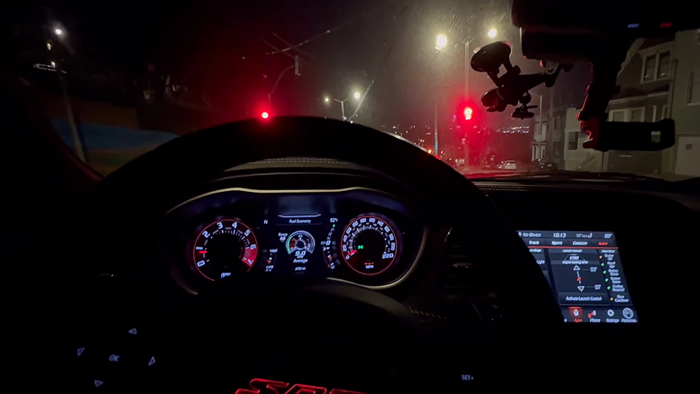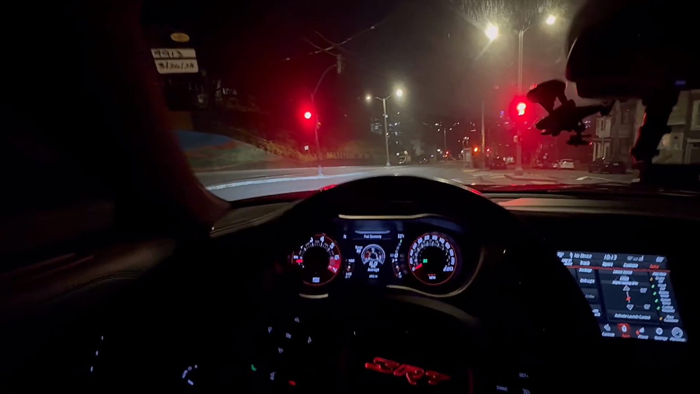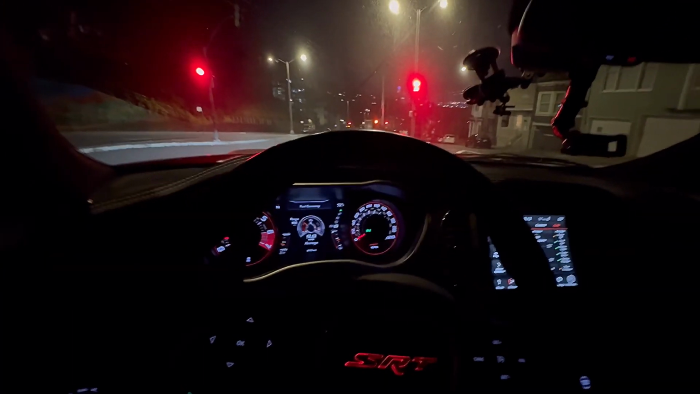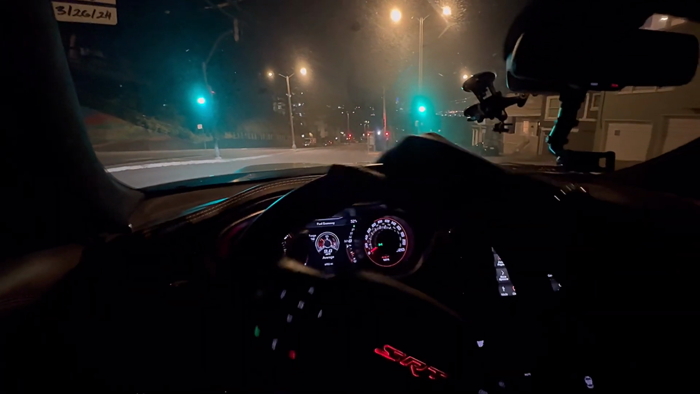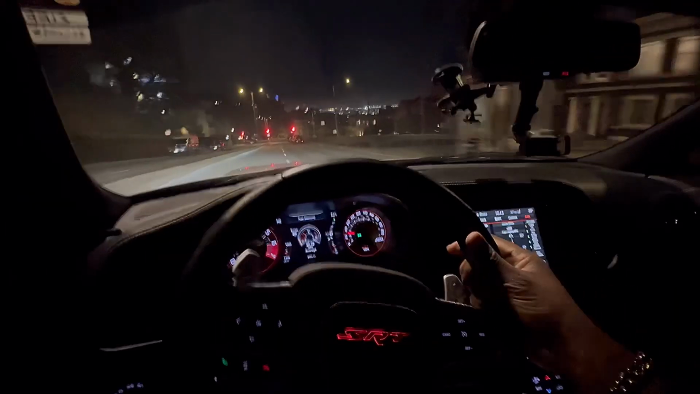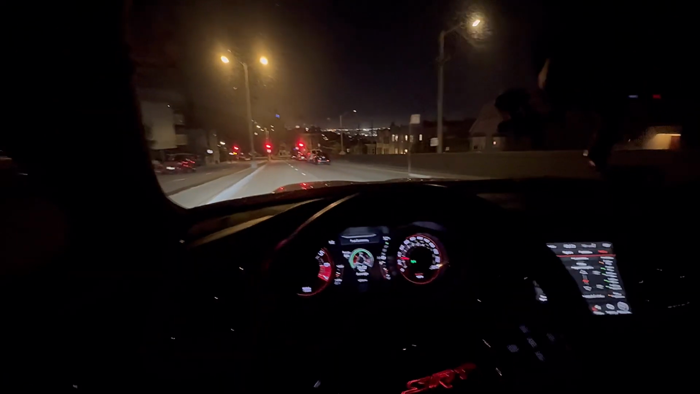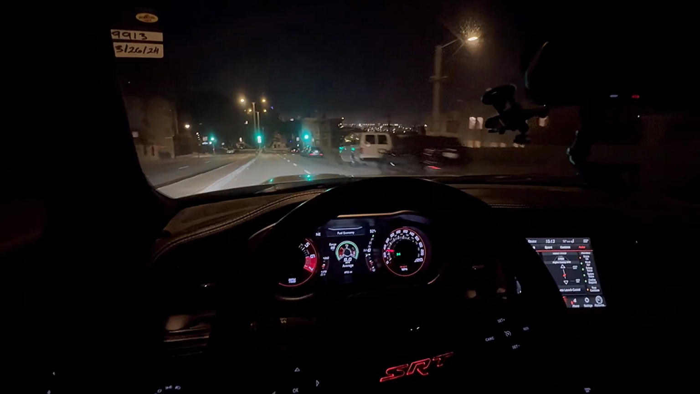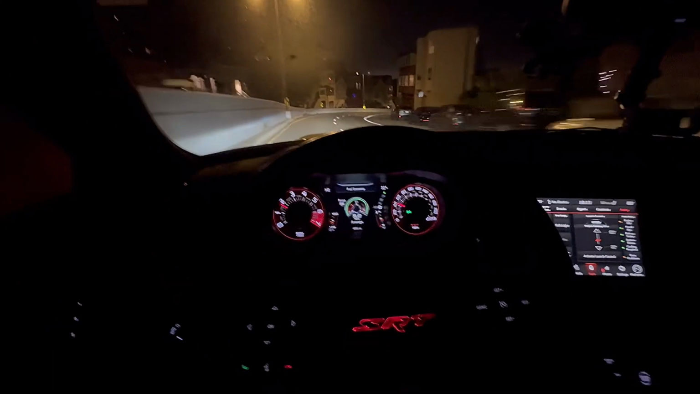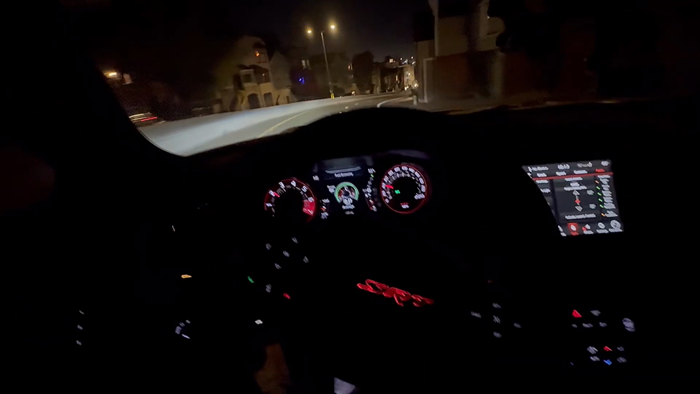I low-key want to play some music for y'all, but I can't. I'm going to figure it out, though. Don't trip, y'all. I'm going to figure out how to play some good music for y'all. Try to, at least. Get some ambient lighting in this car, some dope lighting, that way y'all can see everything in the car.